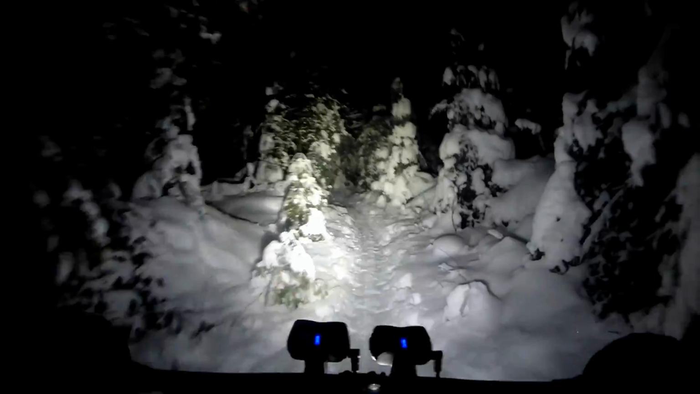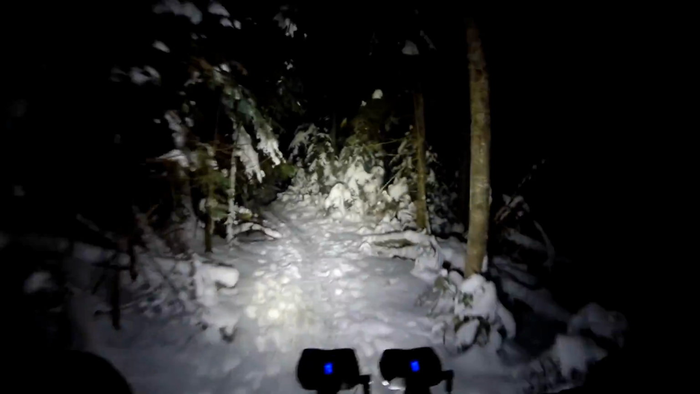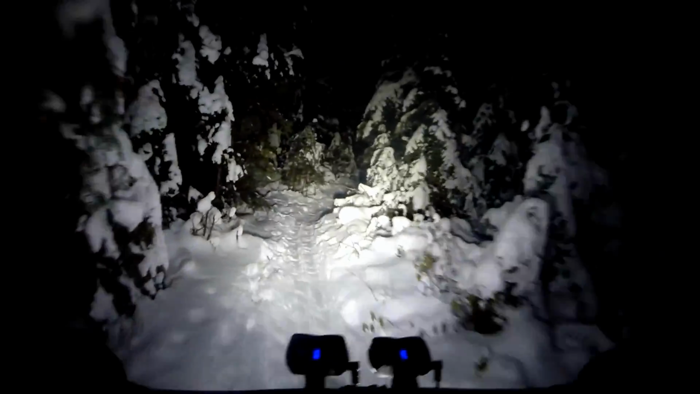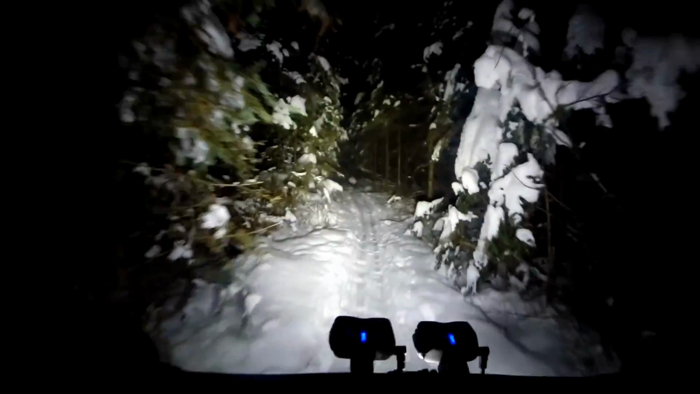These trails are much firmer, smoother. Looks like somebody skied through here on cross-country skis. Really wide ones, backcountry cross-country skis.